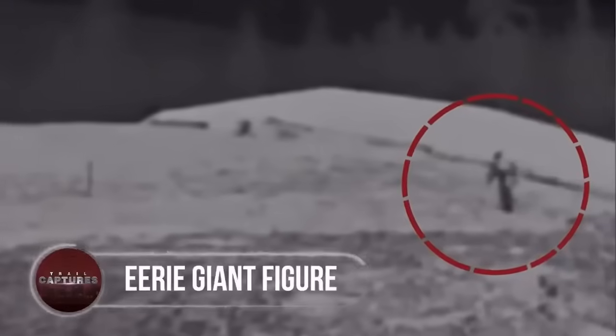Eerie giant figure. Humanoid walk, giant body, and long, heavy arms. Another legendary creature of all time was filmed strolling fearlessly on snowy ground. The video, after being posted, grabbed a lot of attention from internet users, as many took it as an alleged